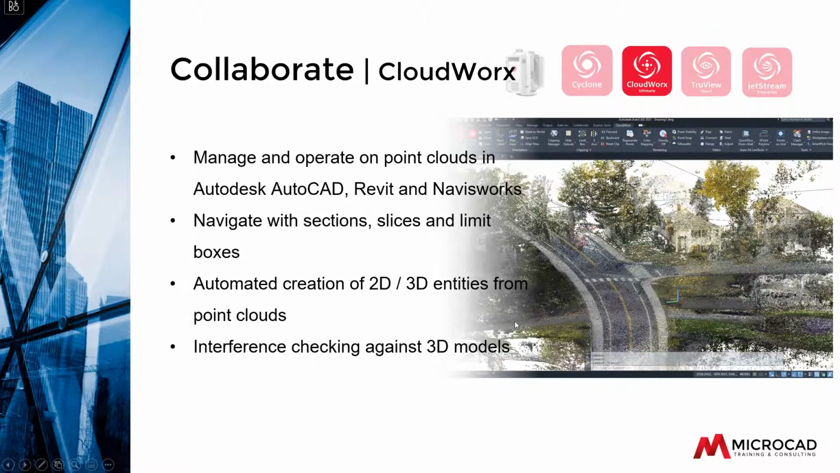And when you export it in an LGS file, you can then use CloudWorx to do things with it. CloudWorx is a plugin that can be installed in AutoCAD, Revit, and Navisworks. It helps you create the sections and slices, basically work with the point cloud in your authoring application.